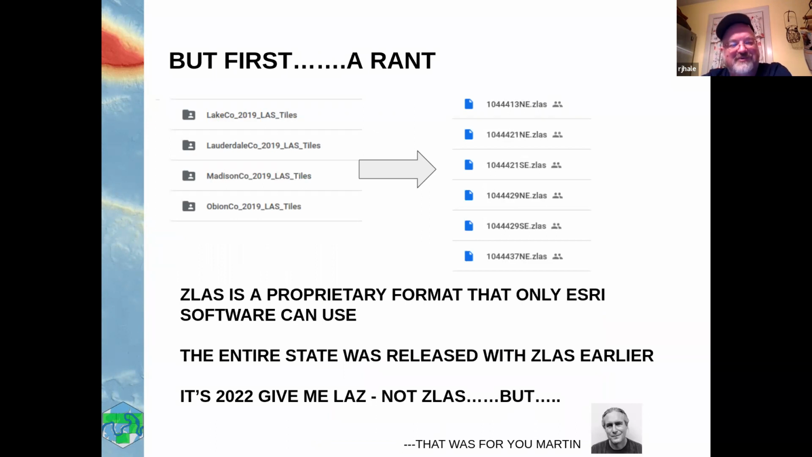When you go to the Tennessee website, it directs you to the LAS tiles. And as you go up and look at it, it's all on Google Drive. You go up there, and I got really excited. I'm like, holy crap, it's LAS tiles. This is going to be awesome. And I go in to look at the LAS tiles, and it's all ZLAS format, which is an ESRI only format, which doesn't do us any good for this demo.